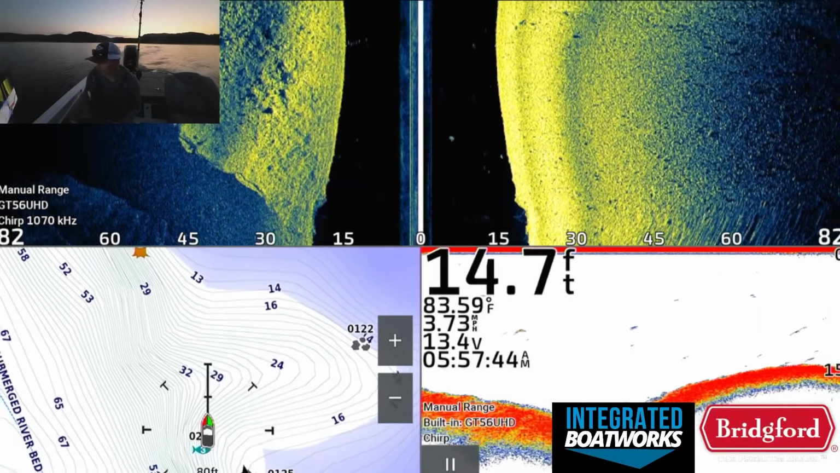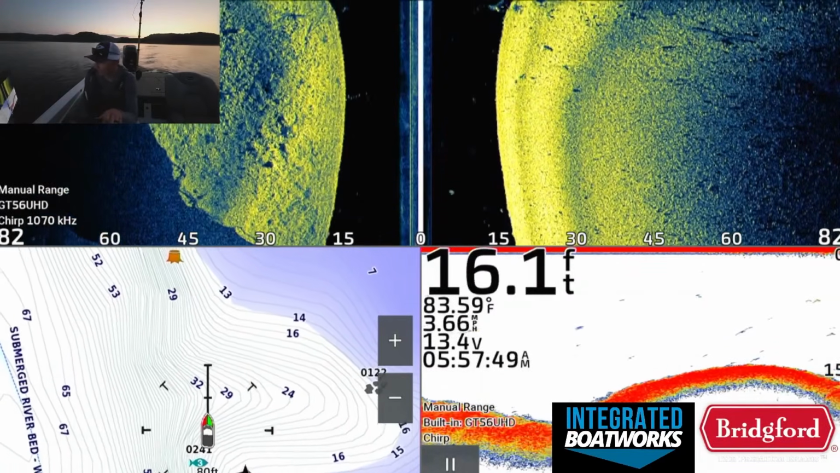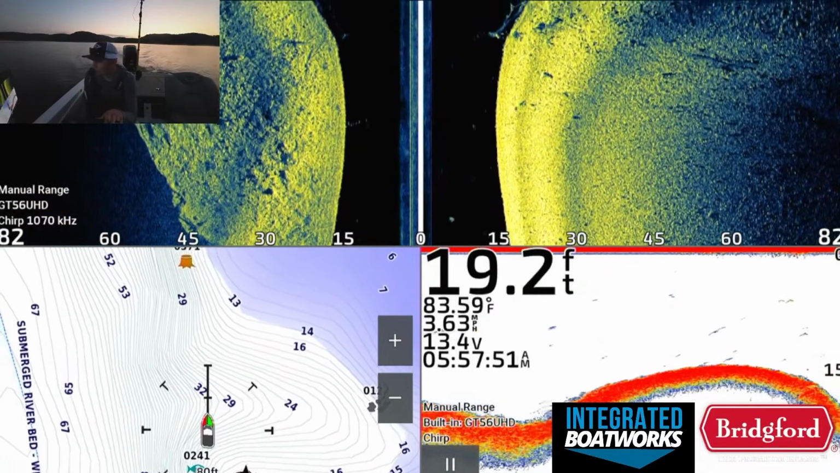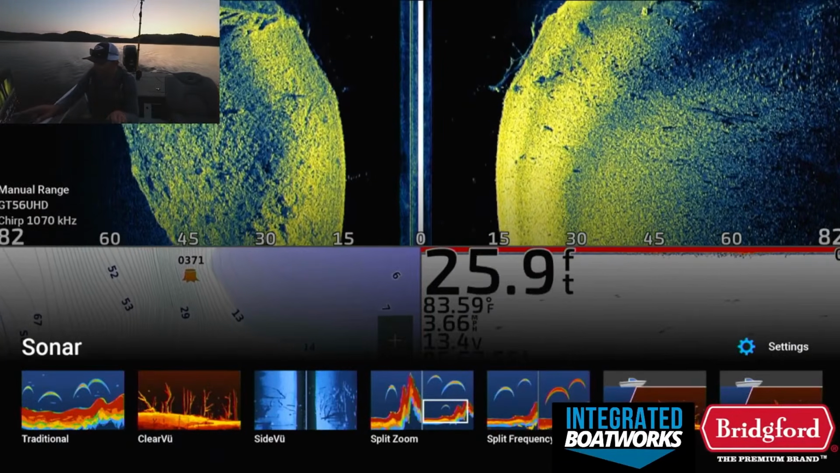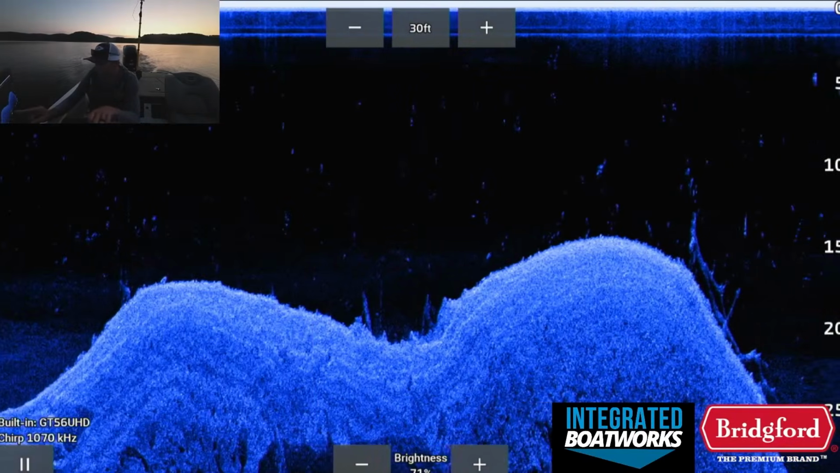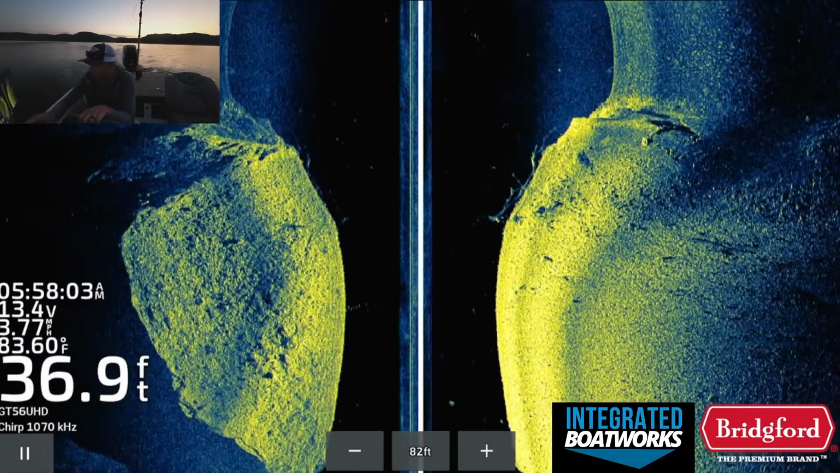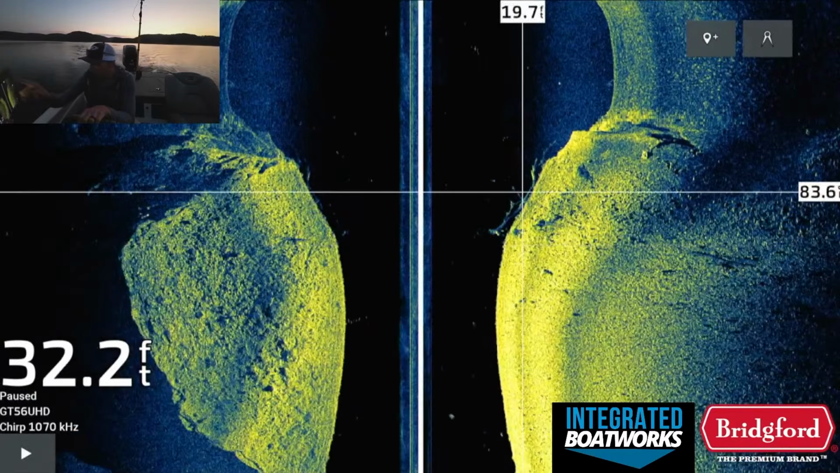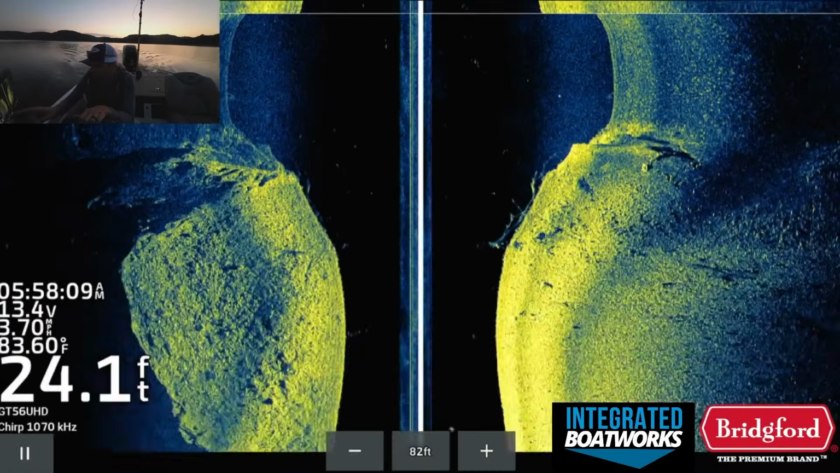There are some fish right there on that drop that look like there's a few scattered. There's a nice brush pile that you can actually see on the side scan. That's actually interesting. If you look at this, you can see it too on the 2D sonar. There's a nice brush pile right there and a nice brush pile on side scan. So we're gonna pause and mark that brush just to have that marked.